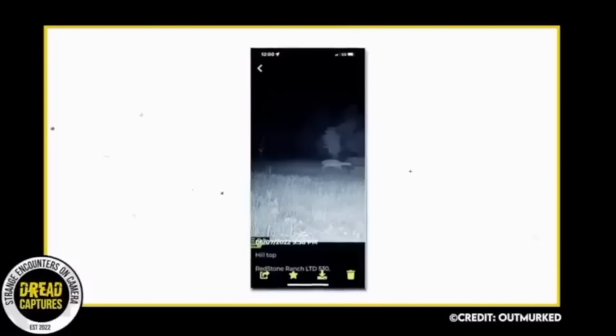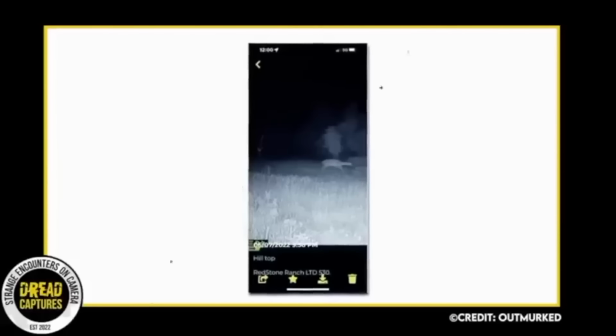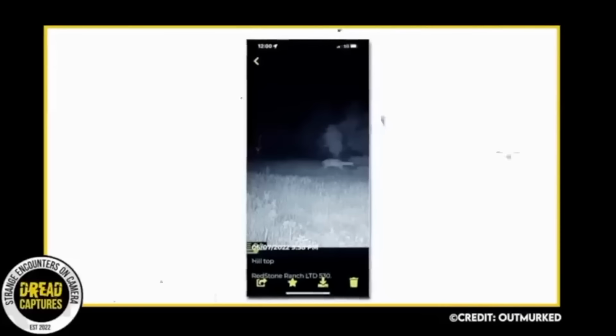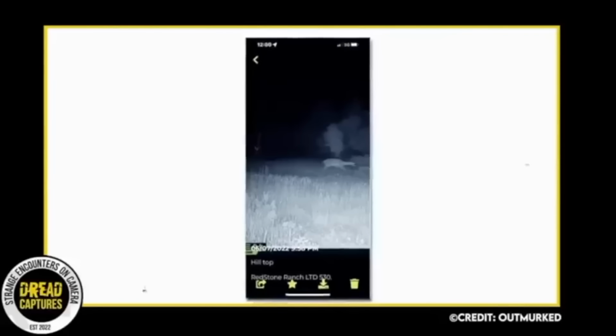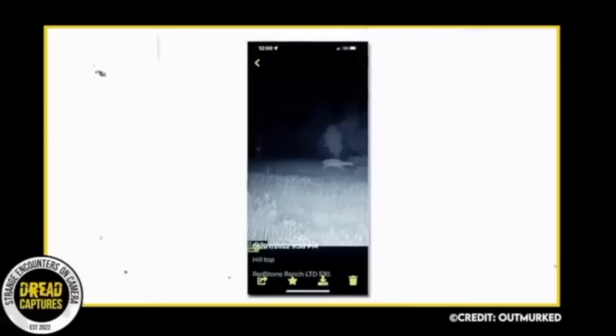This photo was taken on Redstone Ranch and shared by a Redditor claiming that the glowing eyes in the background are those of a dog man. He went on to say that there had been some strange occurrences around his farm. More specifically, a deer carcass had been dragged from a nearby field, and that's never happened before. Some chickens had also been taken from the coop and killed, but not eaten. Any predators in his area would have definitely eaten all of the carcass and the chickens.